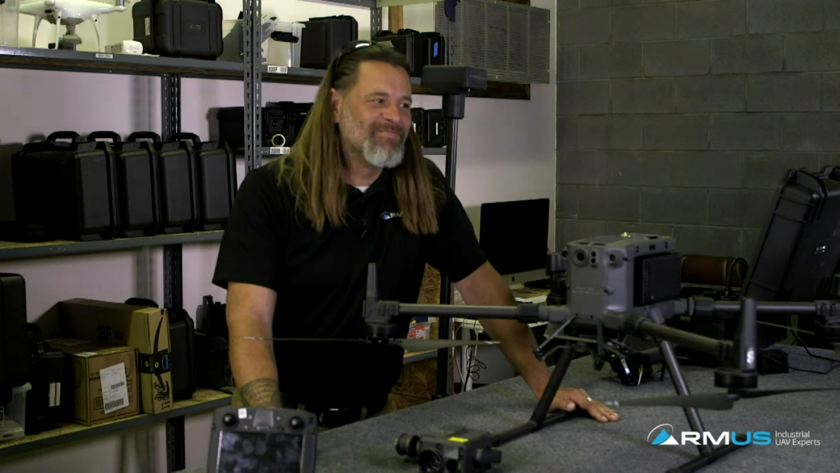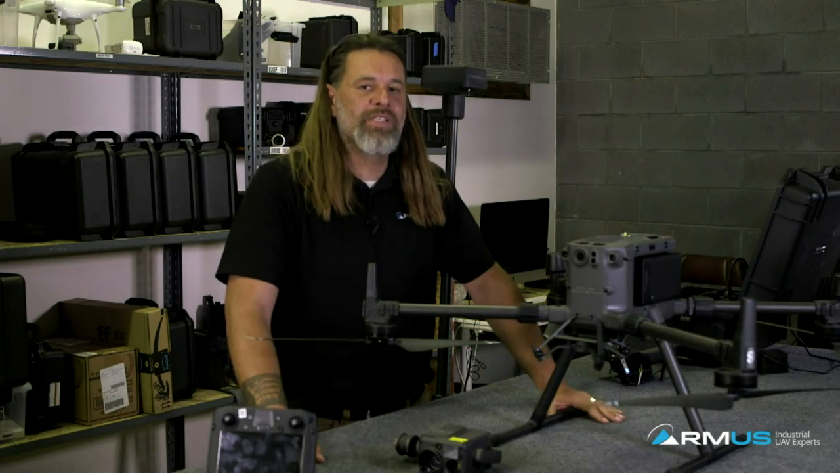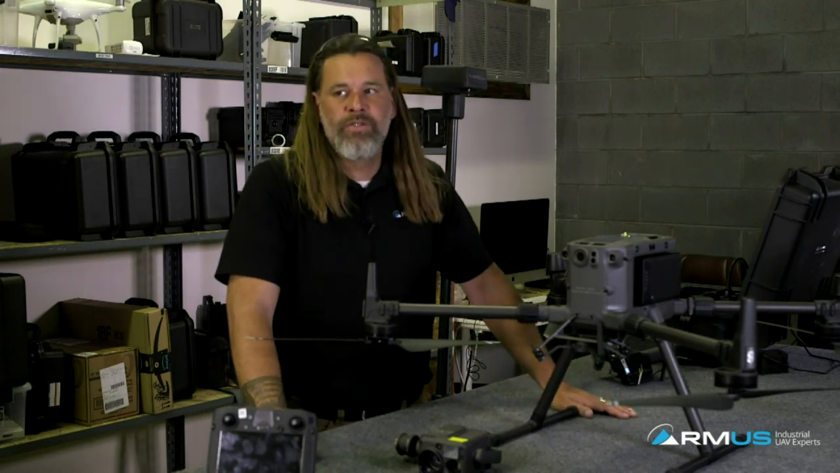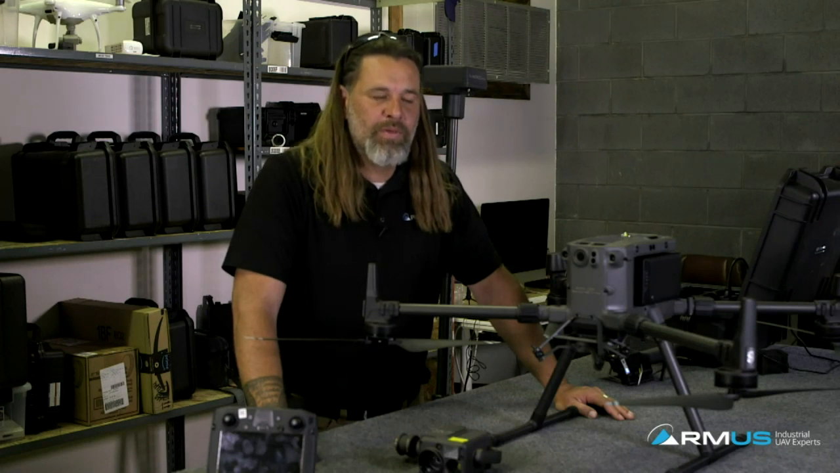Sorry, trying to flip through here. Is the landing gear always down while flying? Landing gear is always down when flying. There's no way to retract those or anything like that. But the pilot control modes can actually optimize not getting the legs in the view. So just by rotating around and working with a good pilot, you can be pretty good about not worrying about the legs.